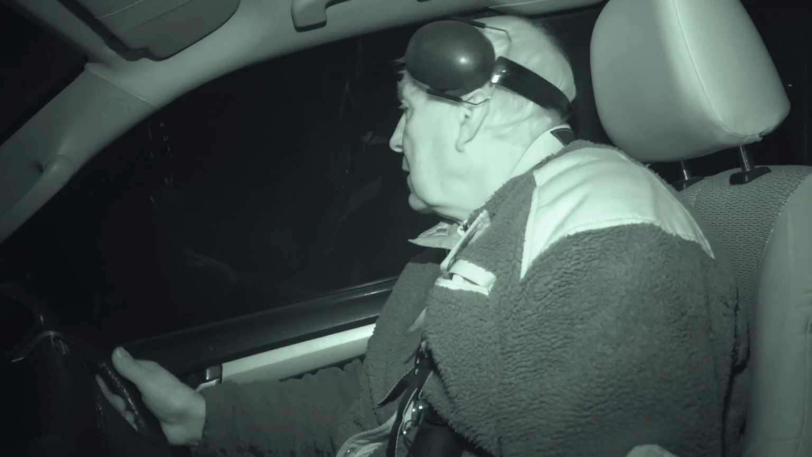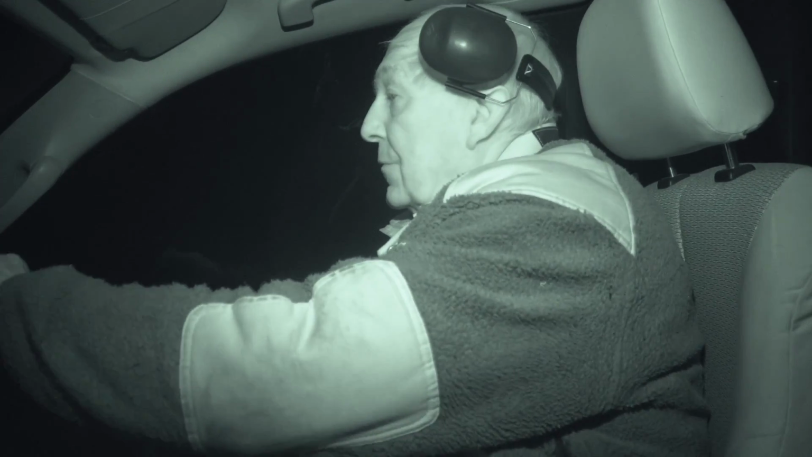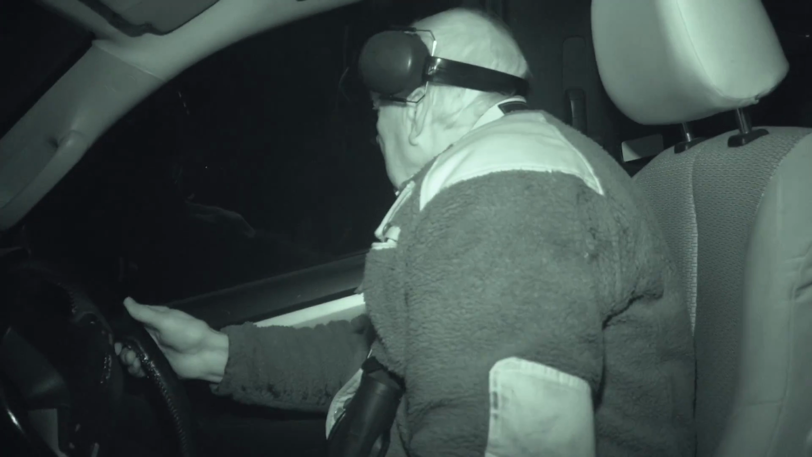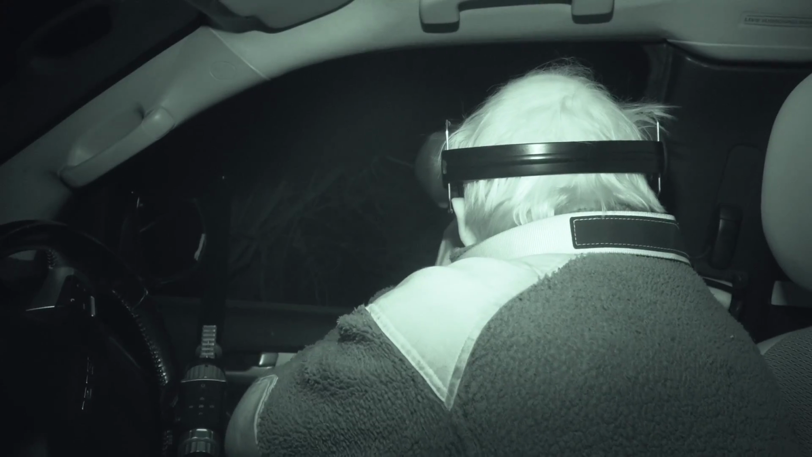Right, feeder's just in front of us. We'll sit here quietly. A little bit of luck. After 5 to 10 minutes, they'll all be forming a queue.